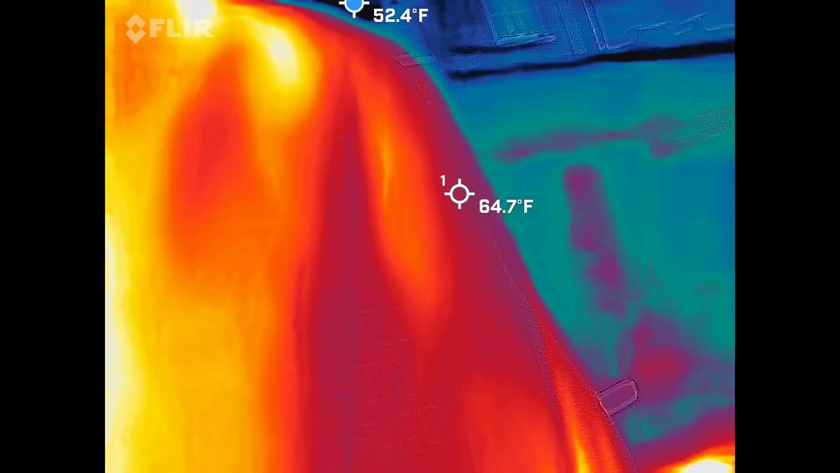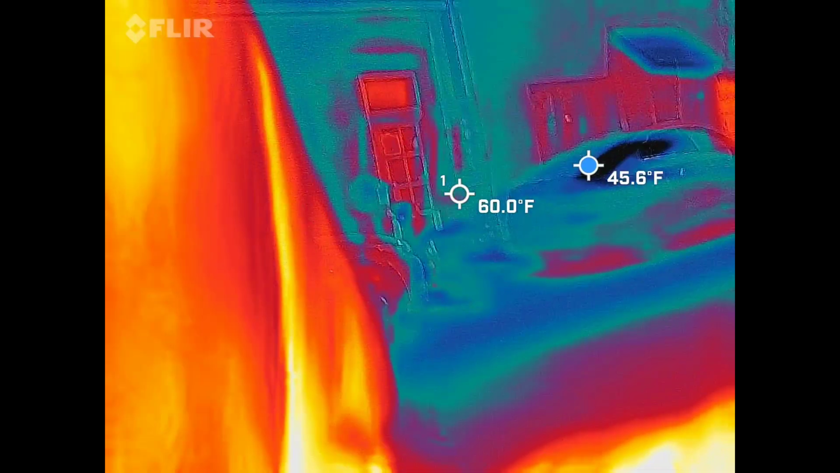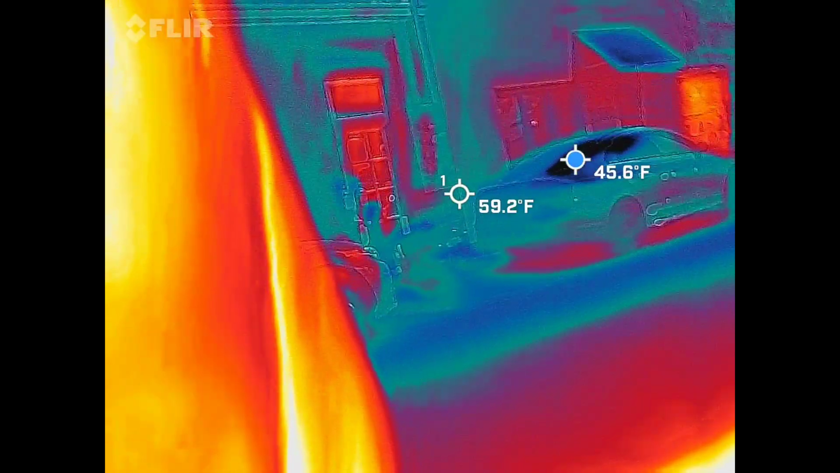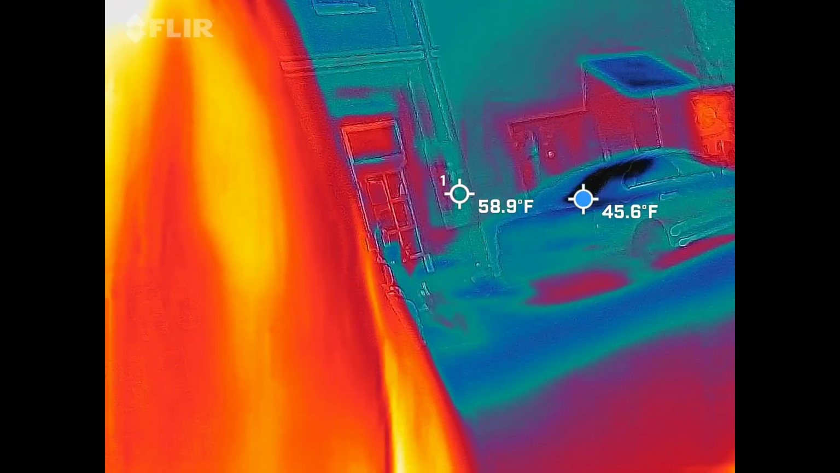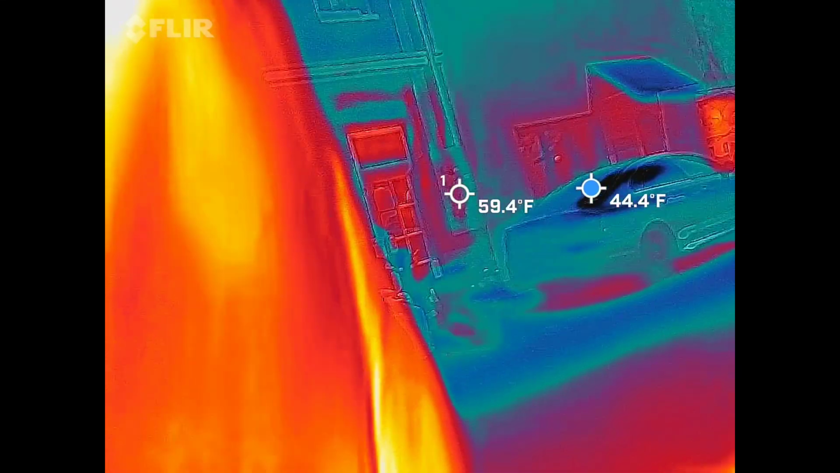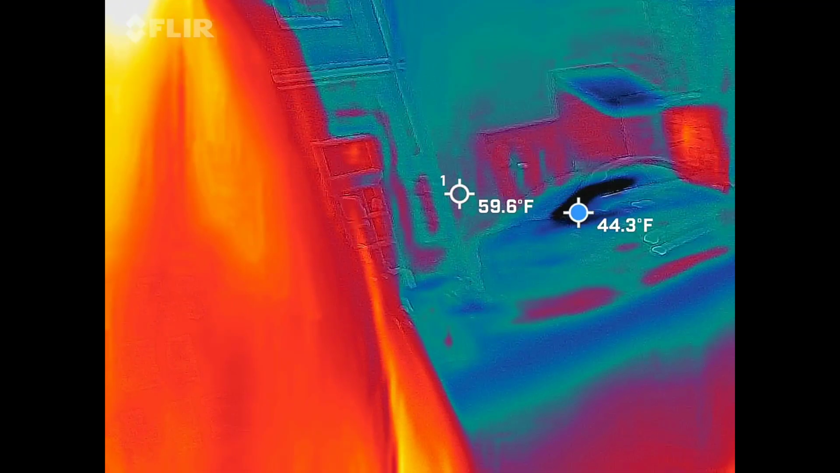So don't stop here, keep going. The other thing I like to point out is we're looking for those blue and black areas. There's always going to be blue and black because, yes, it is chilly out here. The glass is always going to be colder than everything else. I'm looking for blue and black to move and to take shape. When I say take shape, I want head, shoulders, moving arms and legs.